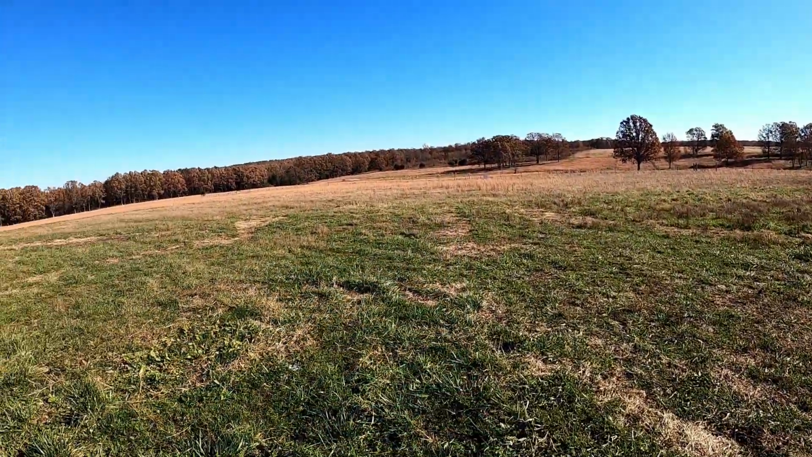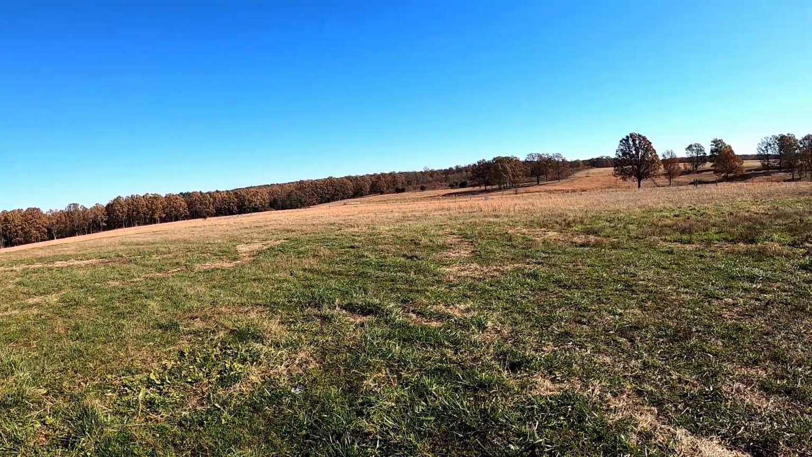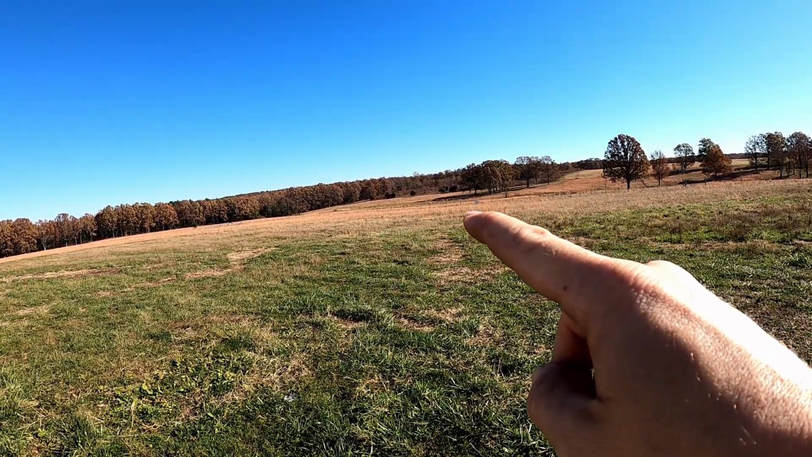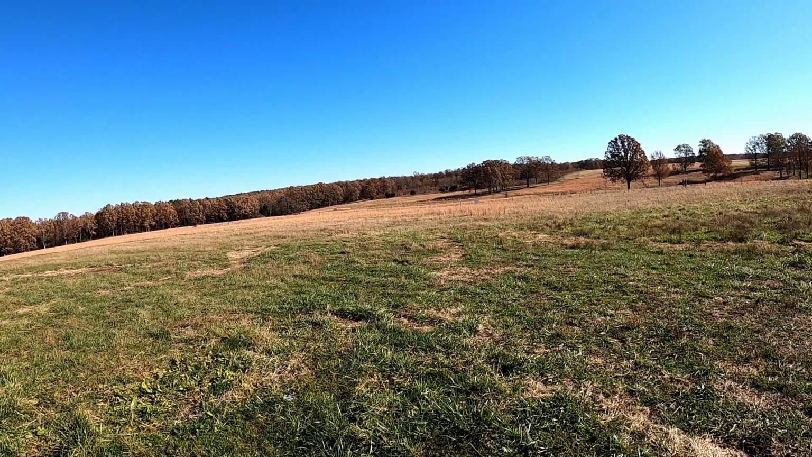All of our trash right there, because you can see just a little glimmer right there. I'll even point to it on your screen so you can have an idea. It's right about here. We're shooting a 50 yard.